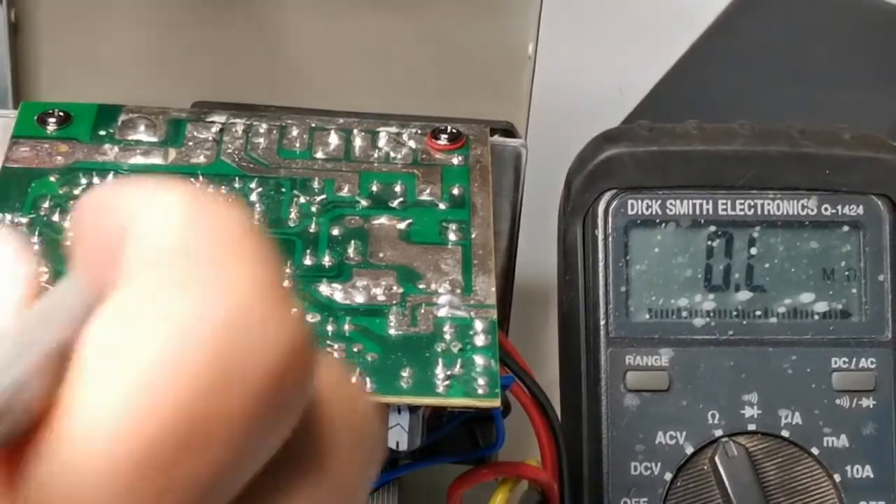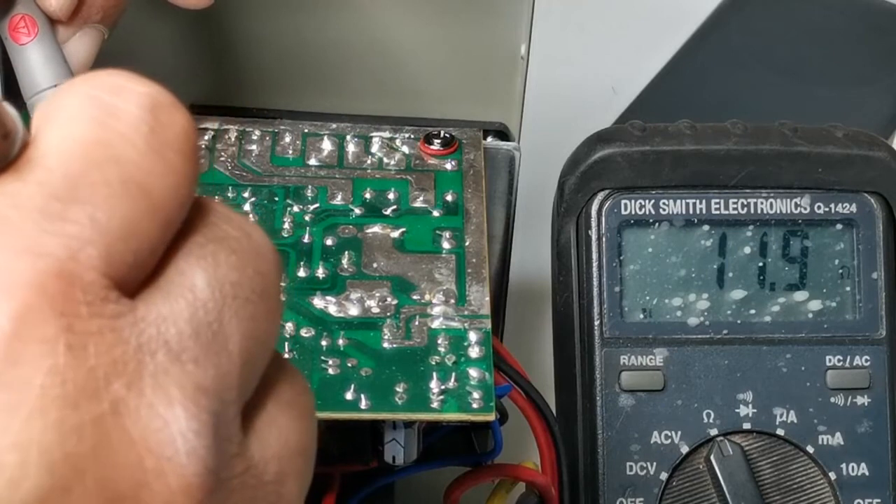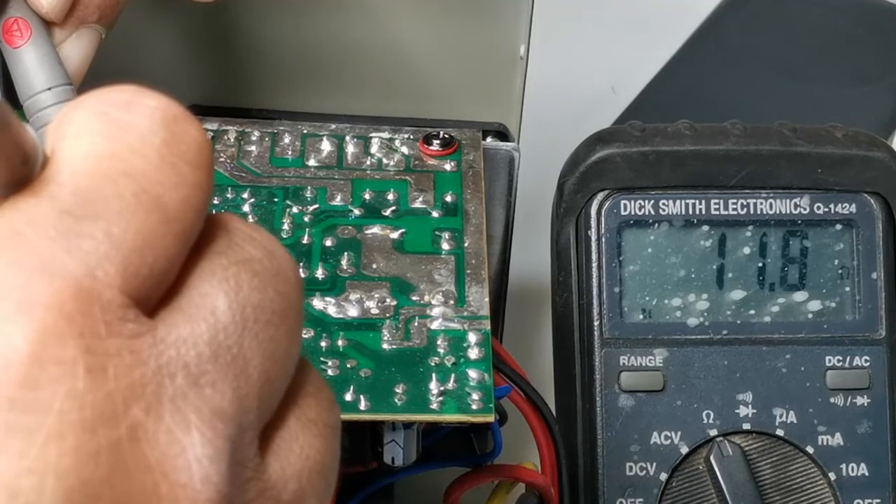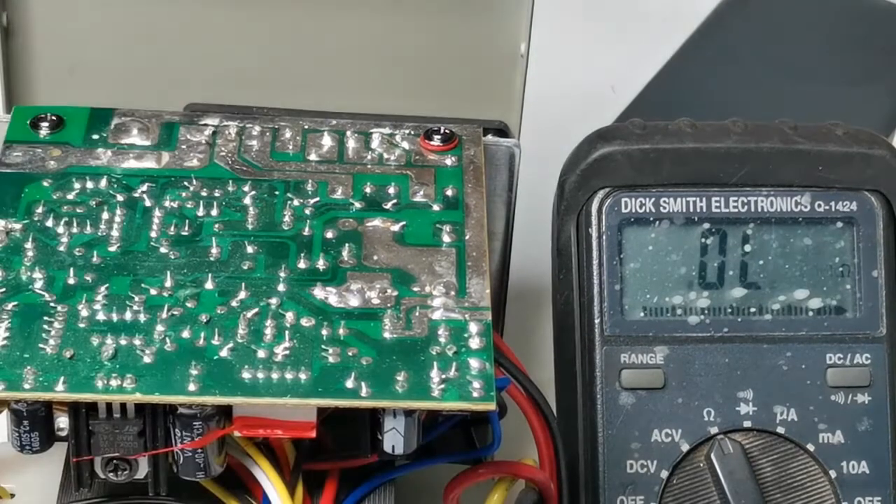Okay. So resistance check between pin 8 and pin 4. 11.9 ohms, which is pretty low. Must be faulty. This chip must be faulty then.